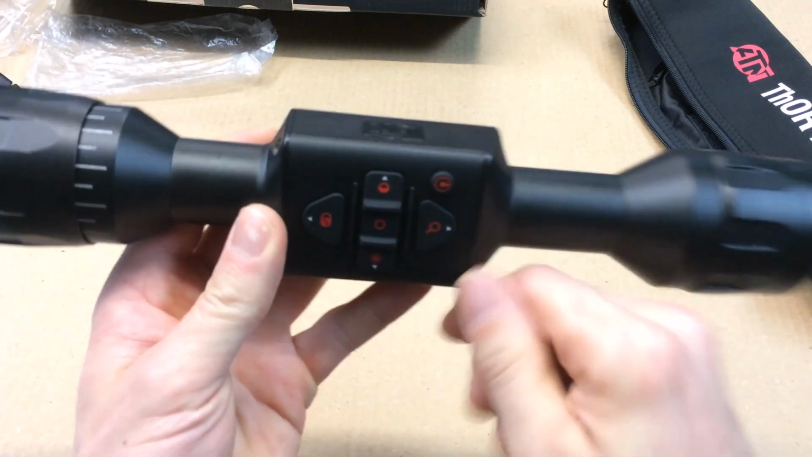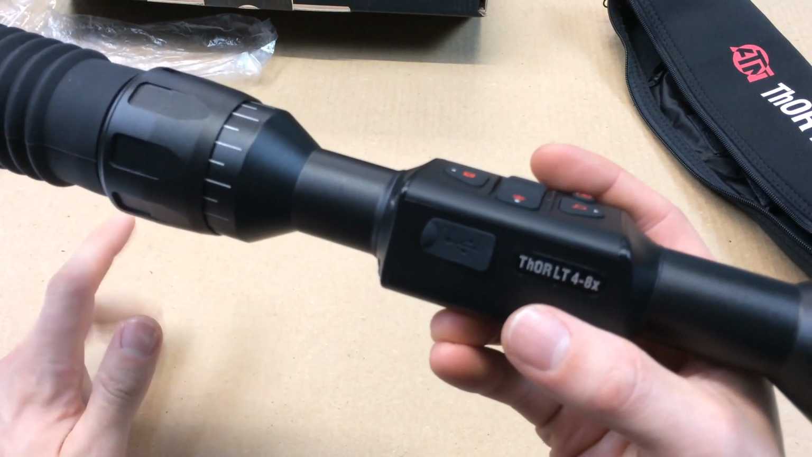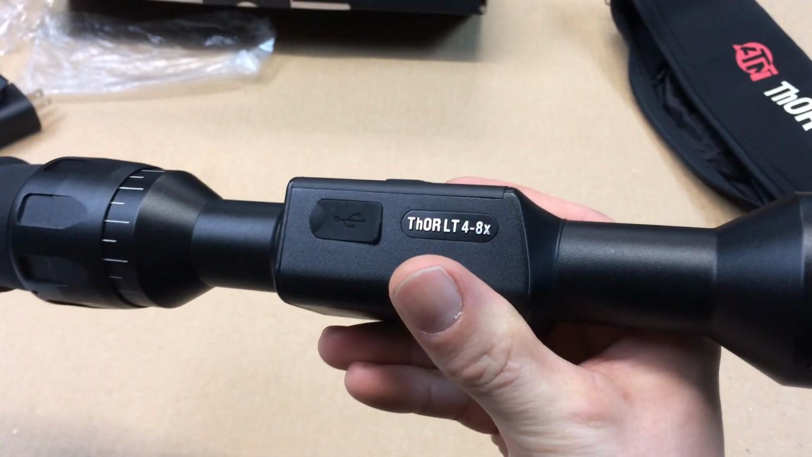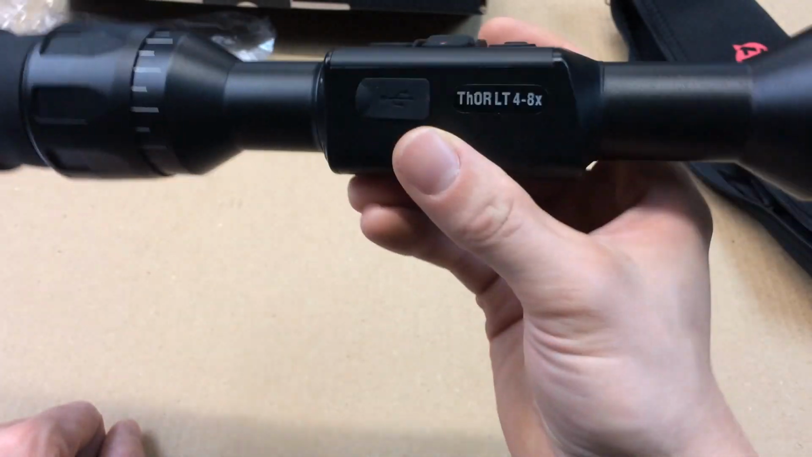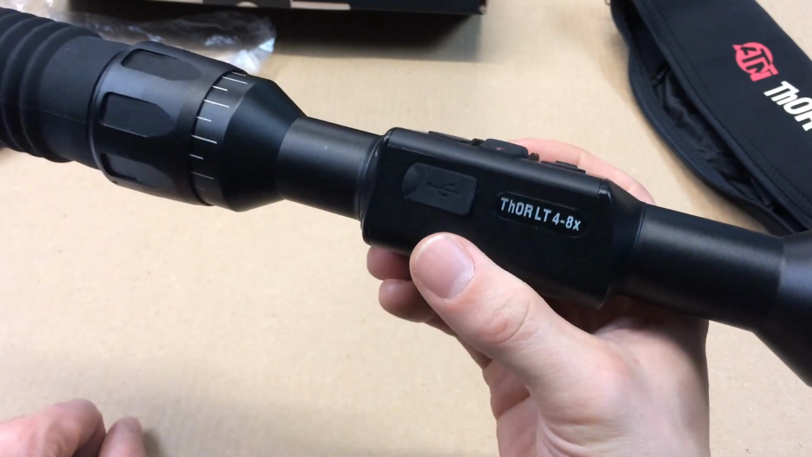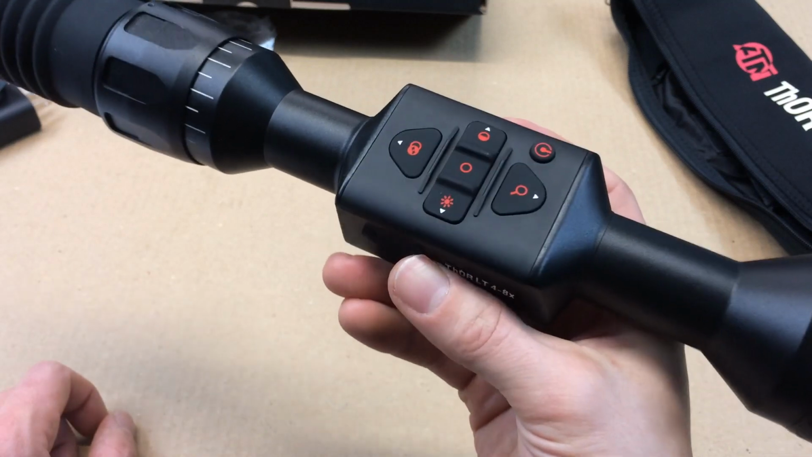The body of the scope is hardened aluminum, which means that it's either a 2000, 6000, 7000, or 8000 series of aluminum that can be hardened, so it is an aluminum alloy. This scope does have a 3-year warranty on it, so if anything happens to go wrong with it, you are covered. I did want to bring up the weight on this again, 1.4 pounds. That is pretty light for something like this.